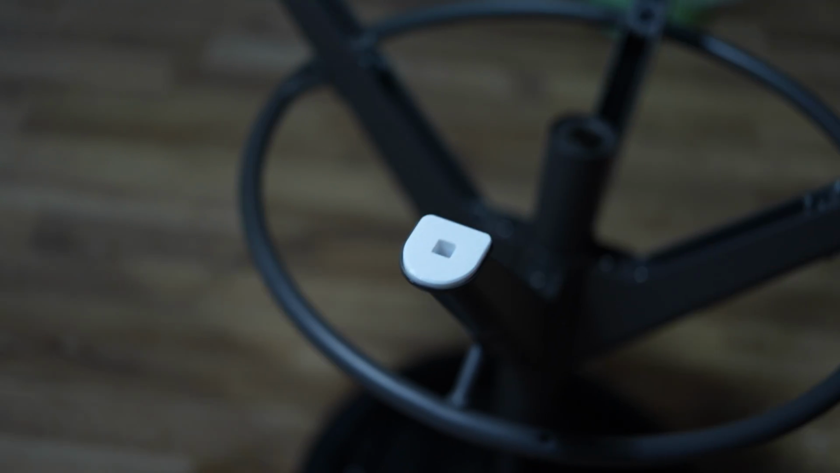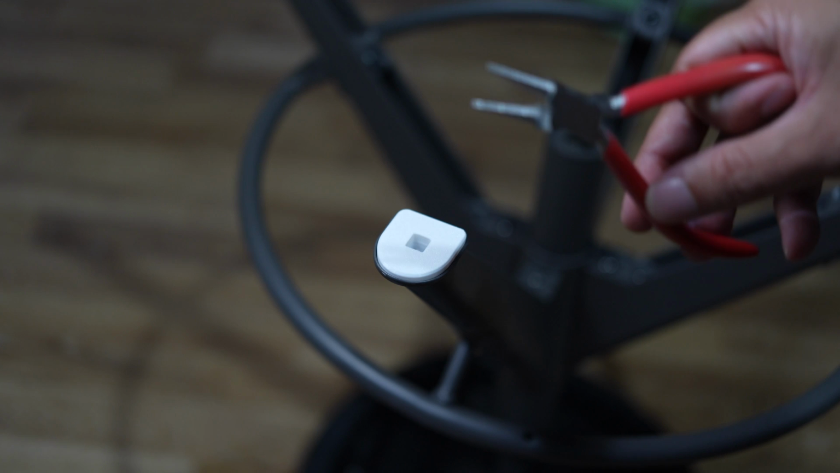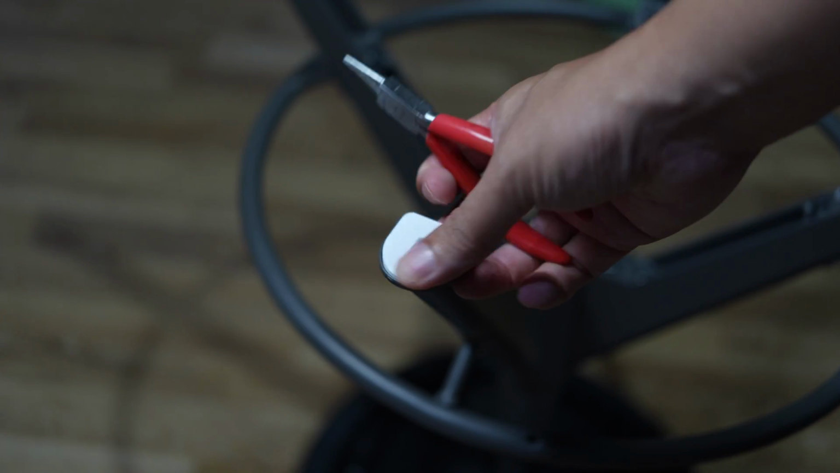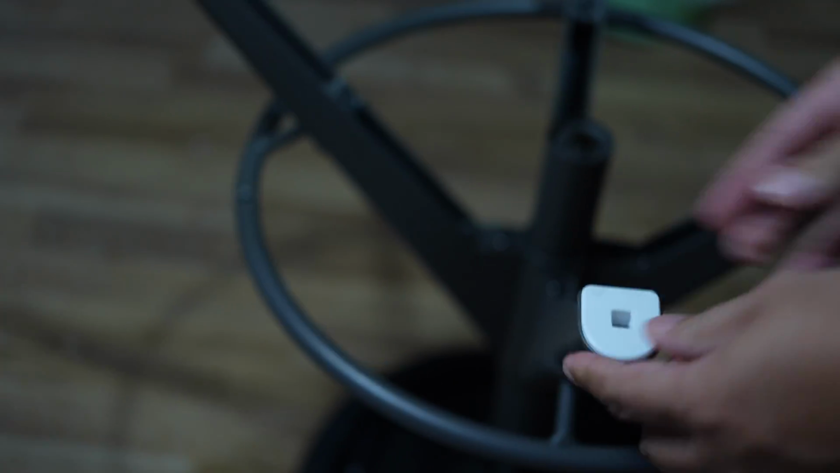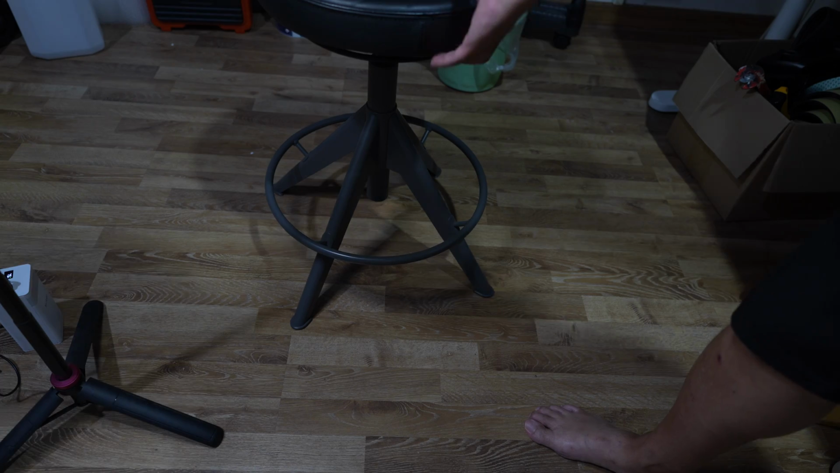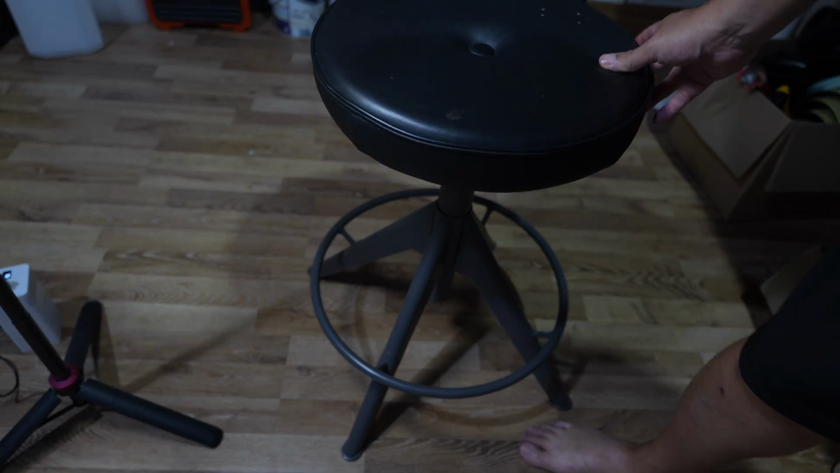I mean, you need to use a plier, stick this in and pull it out. So without this hole, I won't be able to remove this. Okay, as good as new.